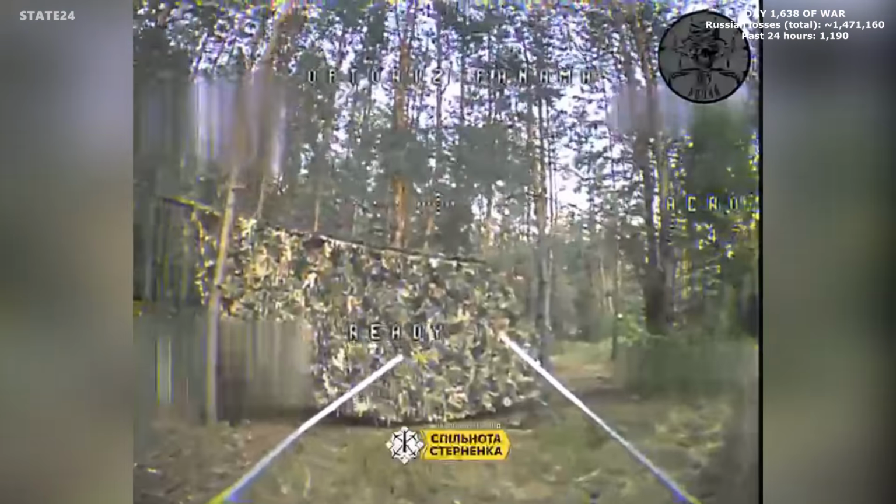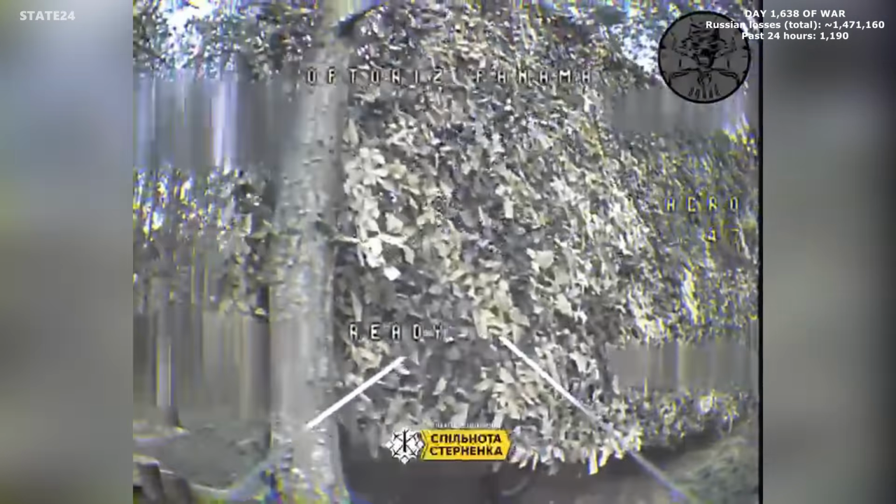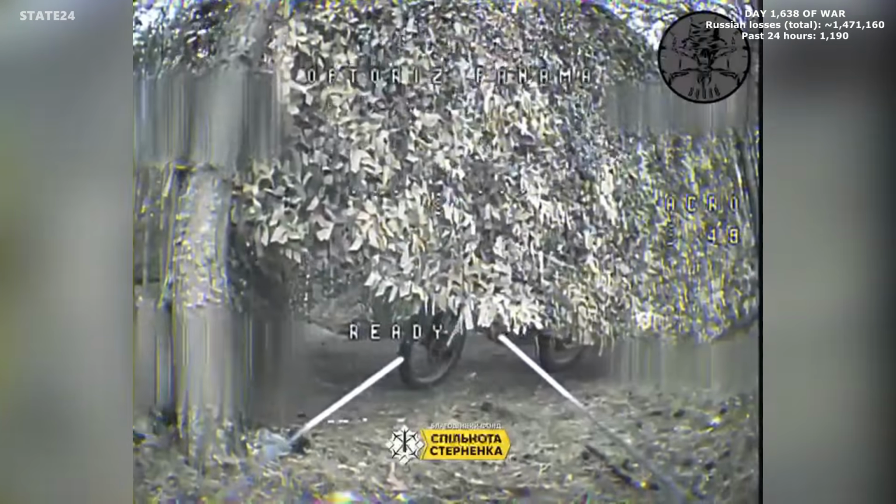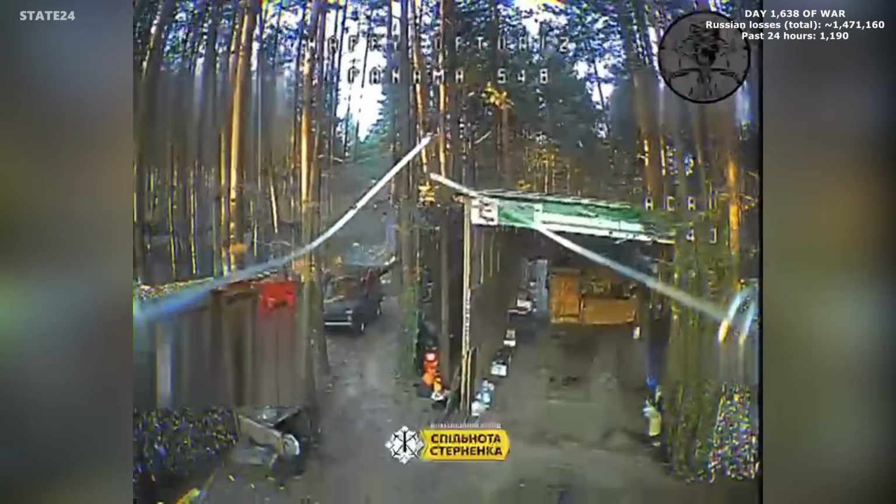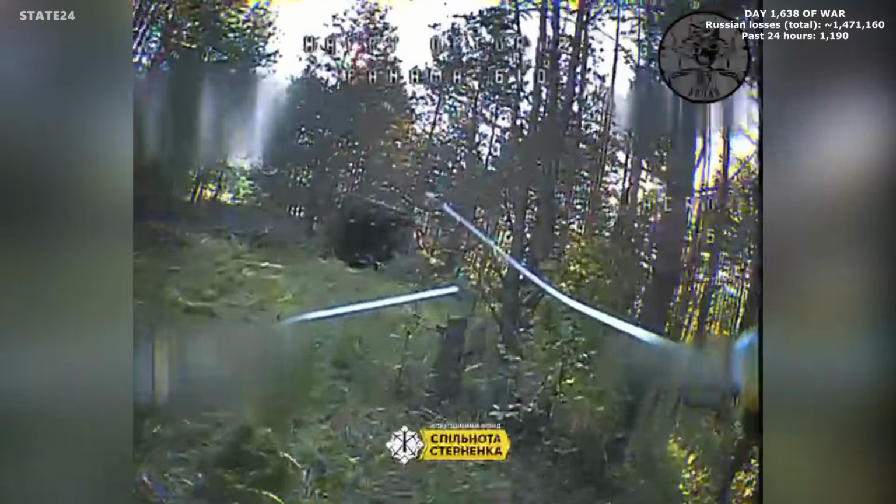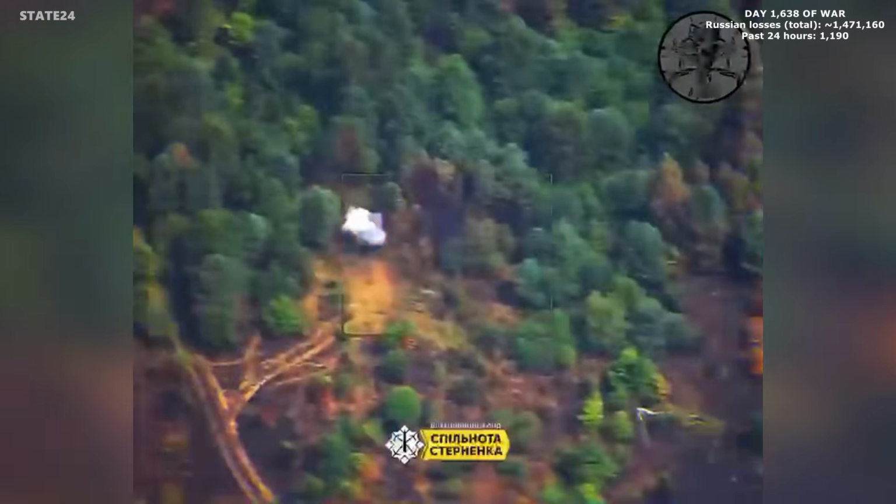Fiber-optic drones threading through Russian positions in forested terrain. Vehicles camouflaged under tree cover, hidden from aerial surveillance. The cable guidance means no signal to jam, no way to cut the connection. The operator follows the drone in through the tree line and finds what was parked underneath. The camouflage that works against standard drones doesn't help against a system that follows a wire.